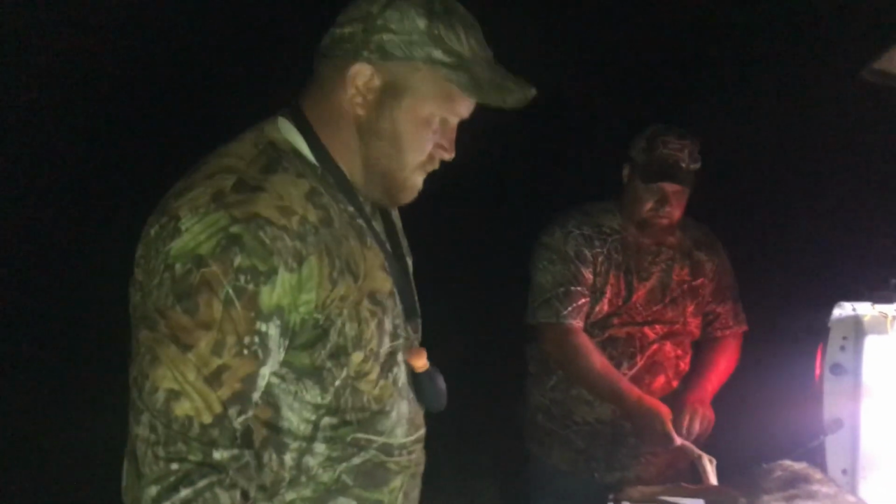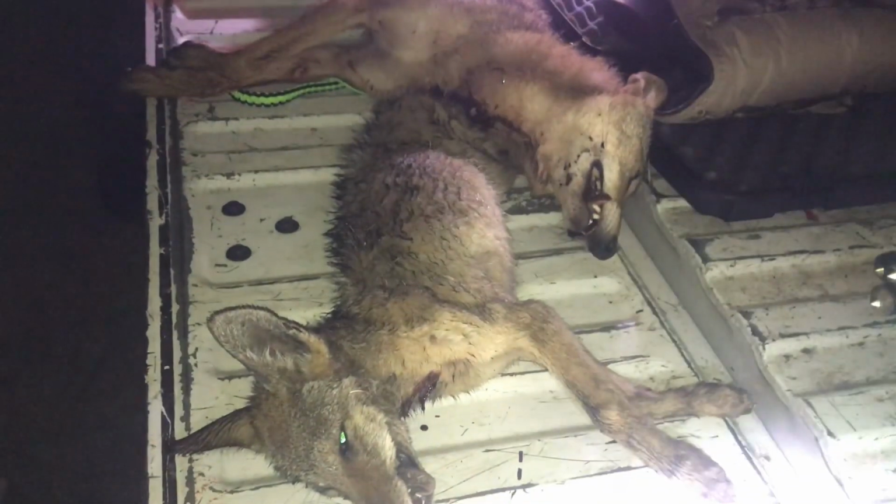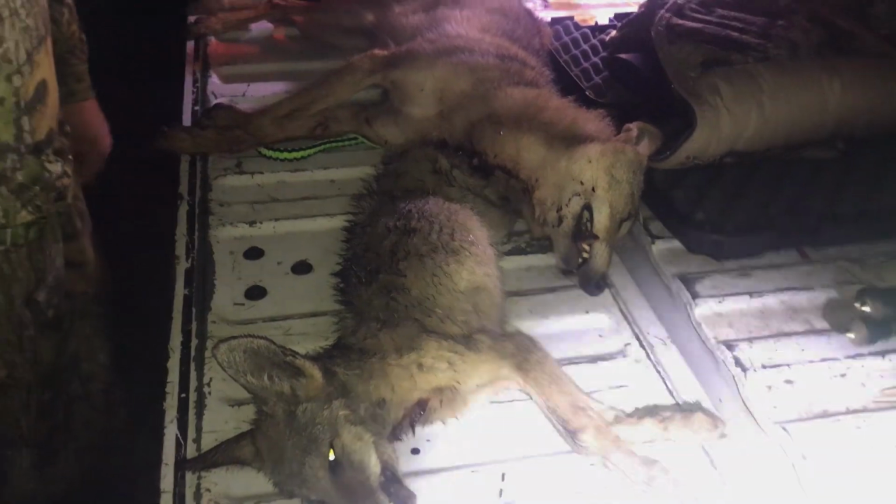Two more. Got a third one down, can't find it. Yep, I know it's down. Probably another pup. This one was hard to find. It was just, I mean, look, they're tiny.